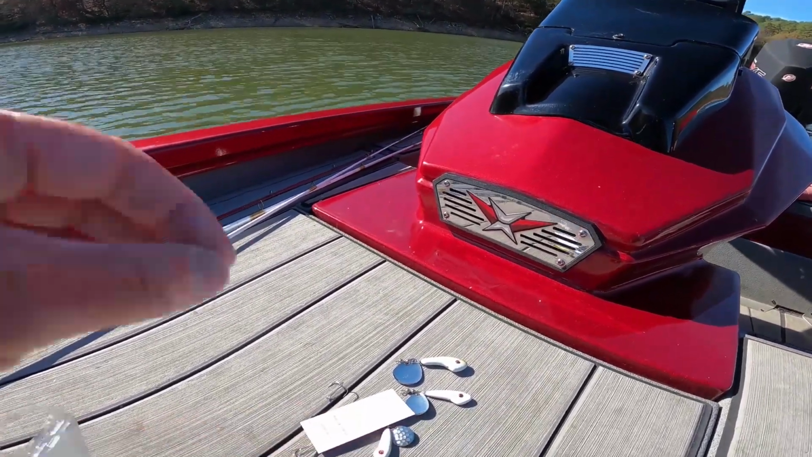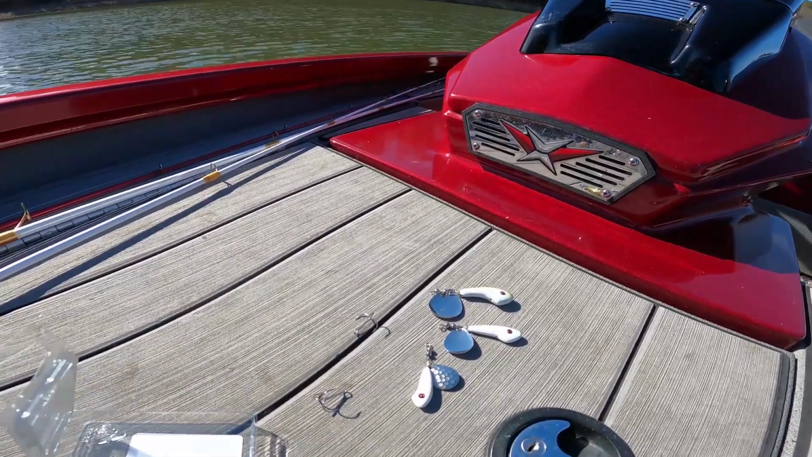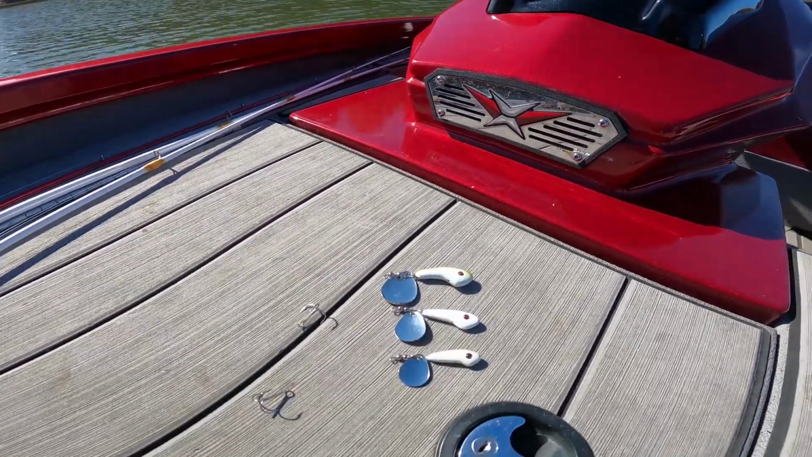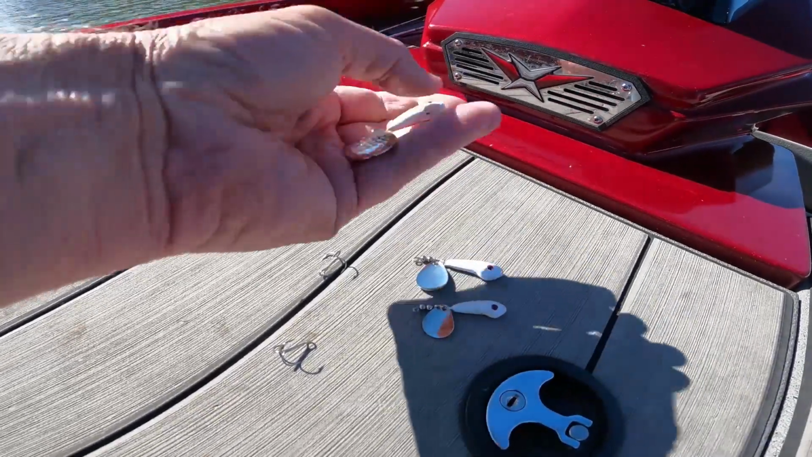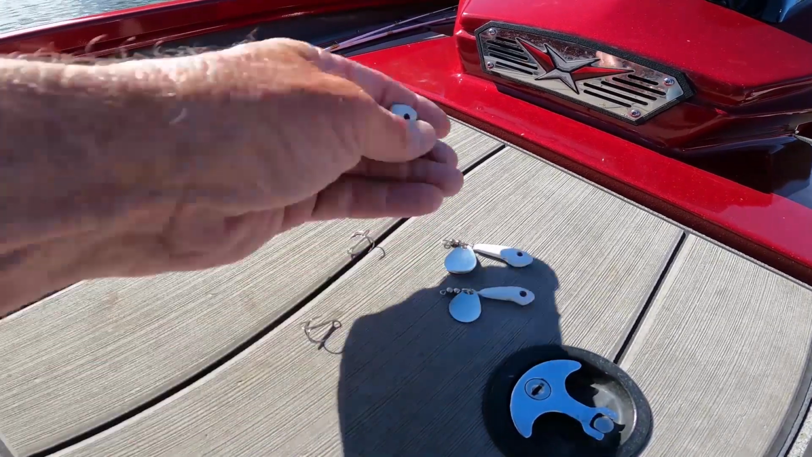They all come with a hook. So they have 3/8, 1/2, and 1 ounce. Depending on the size of the shad that you're focusing on, that's how you know which one to choose, and how deep you're fishing. If you're fishing real deep, you're going to need that 1 ounce. If you want to cast it real far into schoolers, you can do that with the 1 ounce.